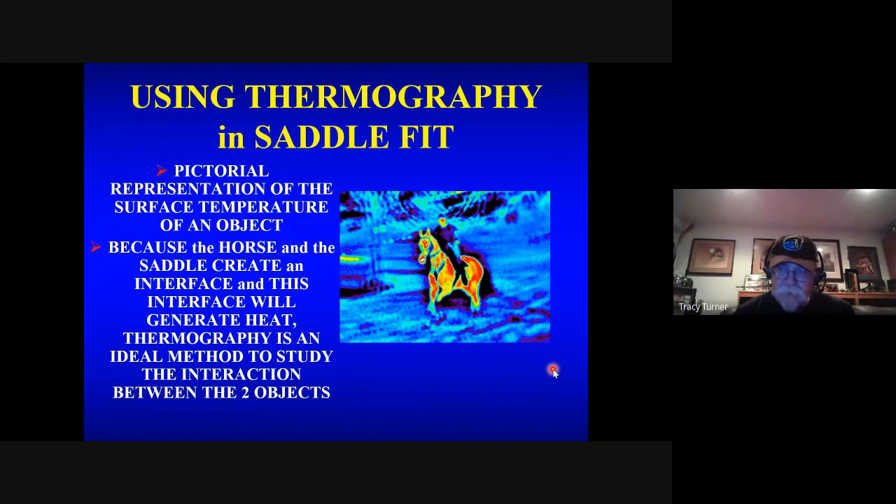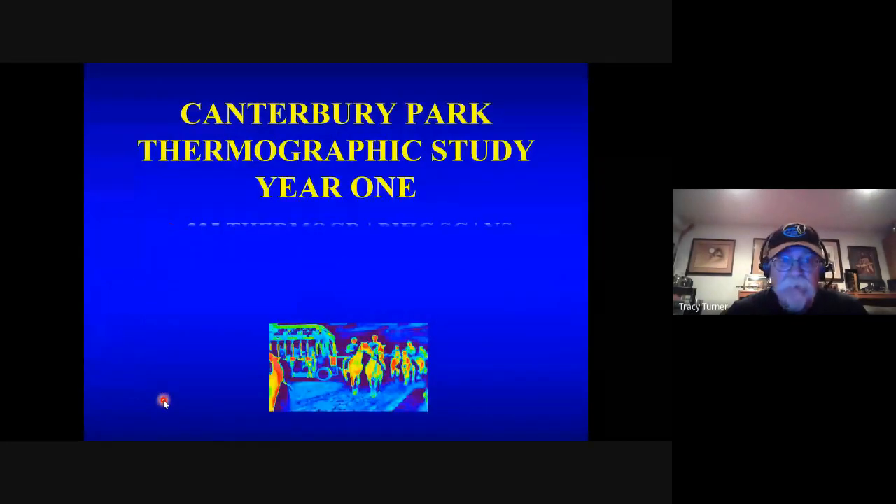Oftentimes the horse, because that's all muscle, that may be a reflection of how the horse compensates for what's on his back. The saddle will show you how it's fitting and how it's sitting on those muscles. So the saddle becomes the best way to look at where things are touching. The horse will tell you whether the back likes it or not, and that can be useful.